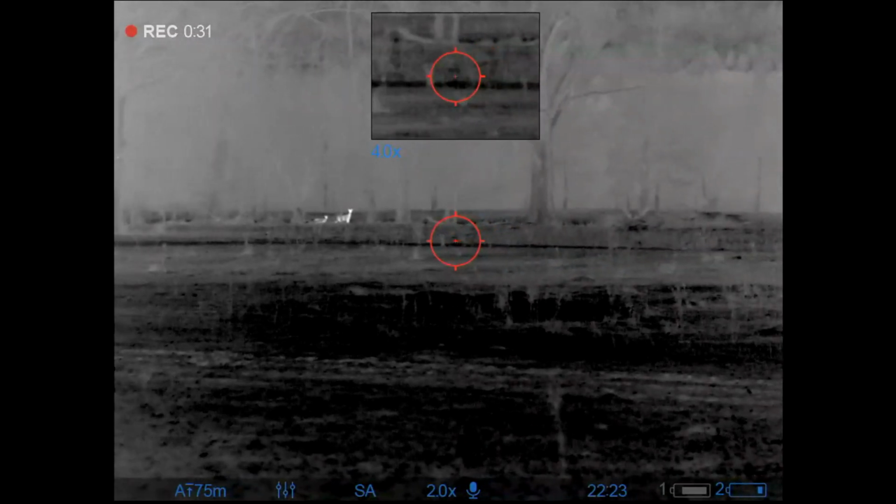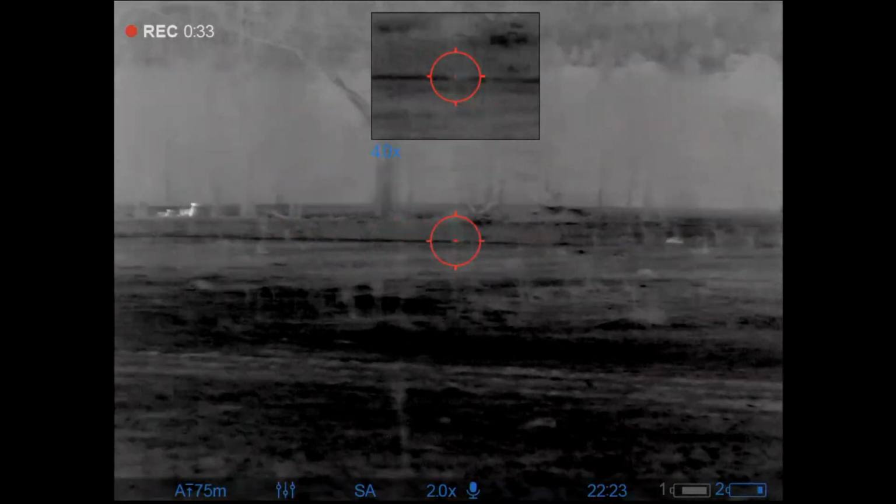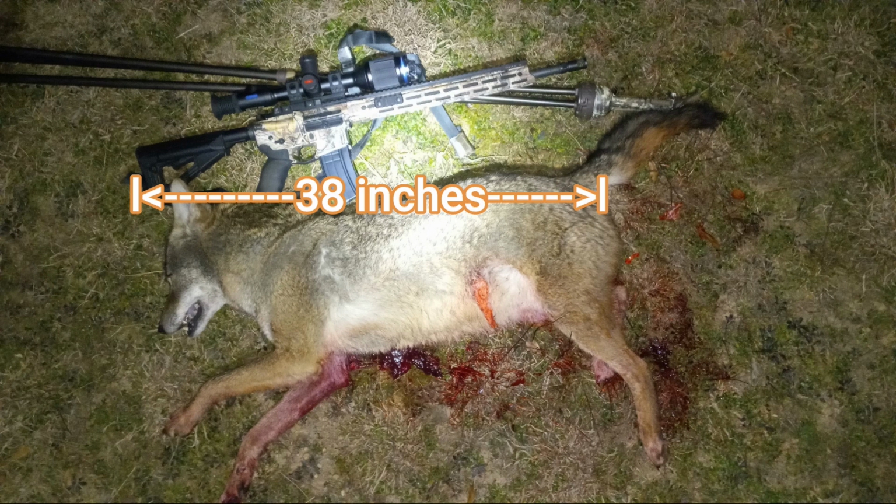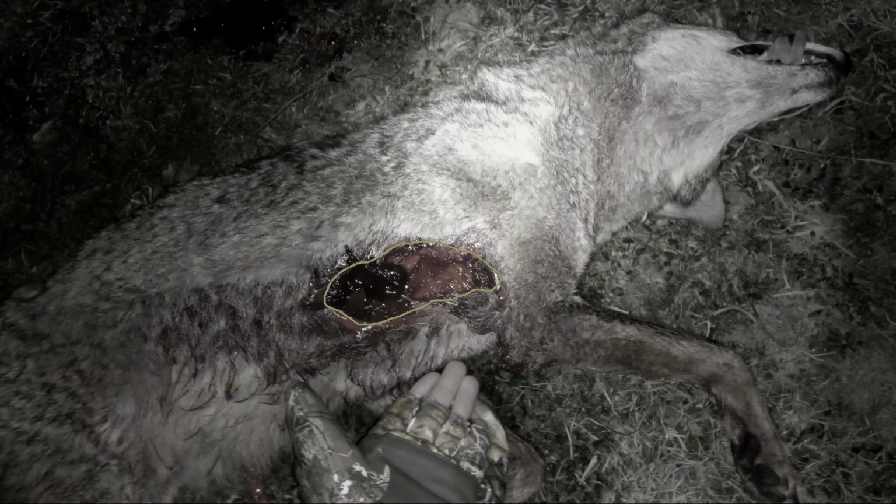And you can see I pan over, there was a couple of the deer that he was pestering just a few moments prior. But as I got over there and took a look at him, he ended up being huge. He's actually probably the biggest coyote that I can remember killing. My rifle's 38 inches, and I know that he went well over 40 pounds.